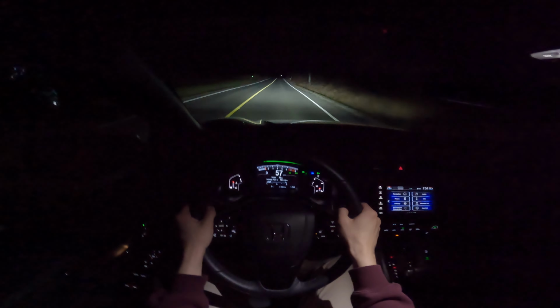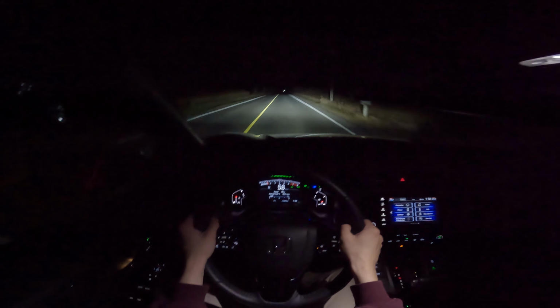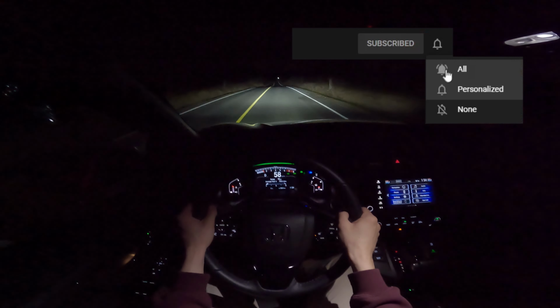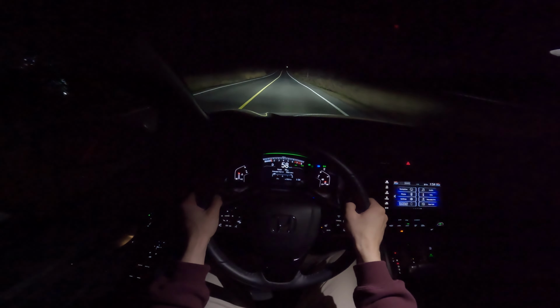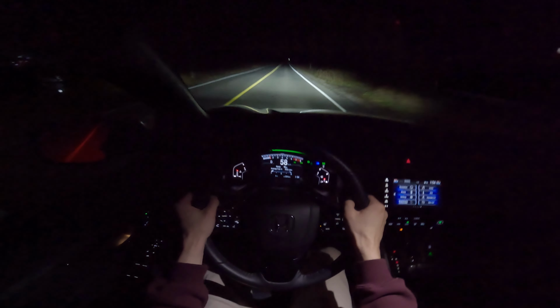So we got a 1.5 liter turbocharged inline four producing 190 horsepower and 179 pound-feet of torque sent through all four wheels through an all-wheel drive system. And yeah, it's definitely not super quick, but considering it's 190 horsepower, it's actually a little quicker.